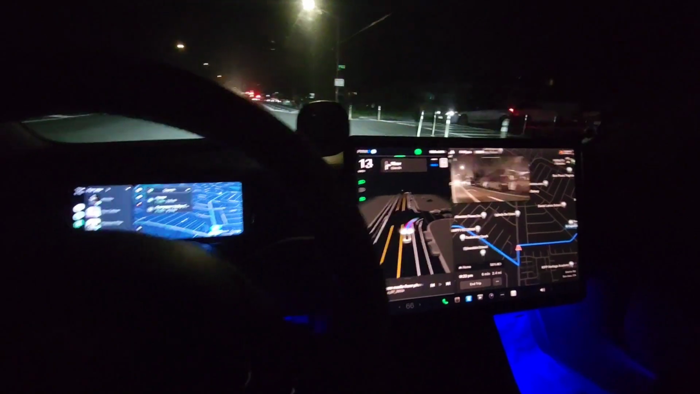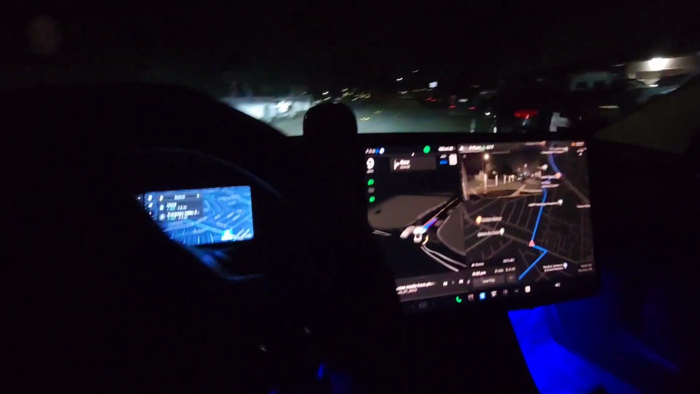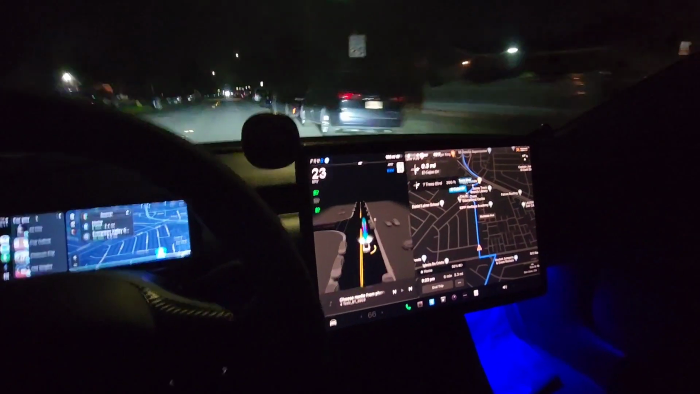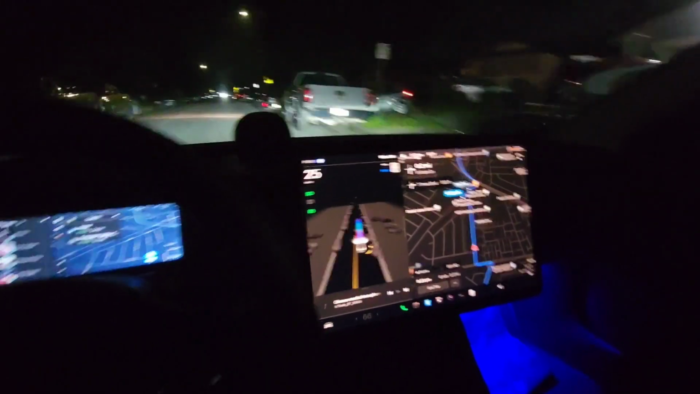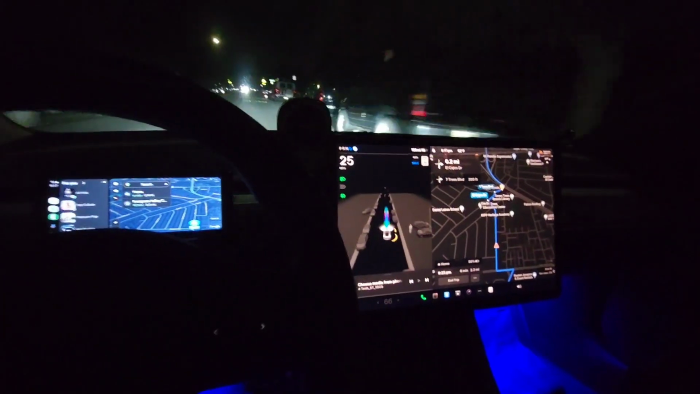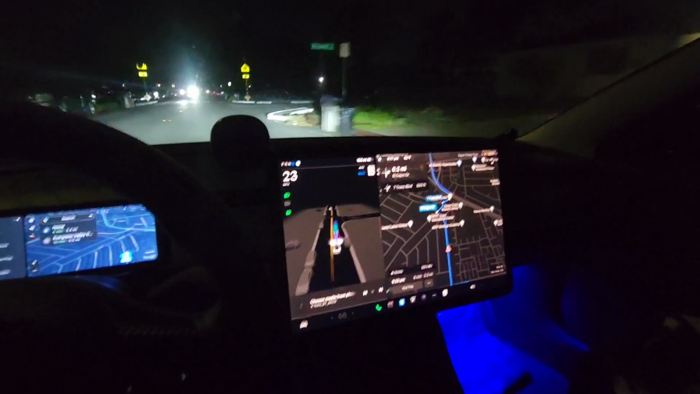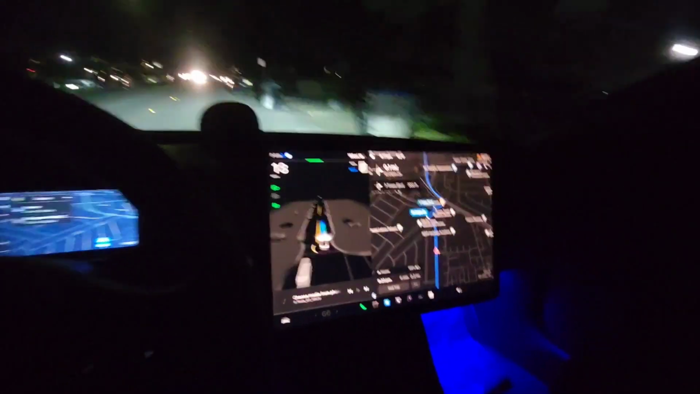You know, I felt very confident when it did that. Again, felt very confident here. I have to say that if it were me, I would not have been able to make such a sharp, clean turn like that. So it's definitely been able to do a much better job than me in terms of turning at sharp corners.